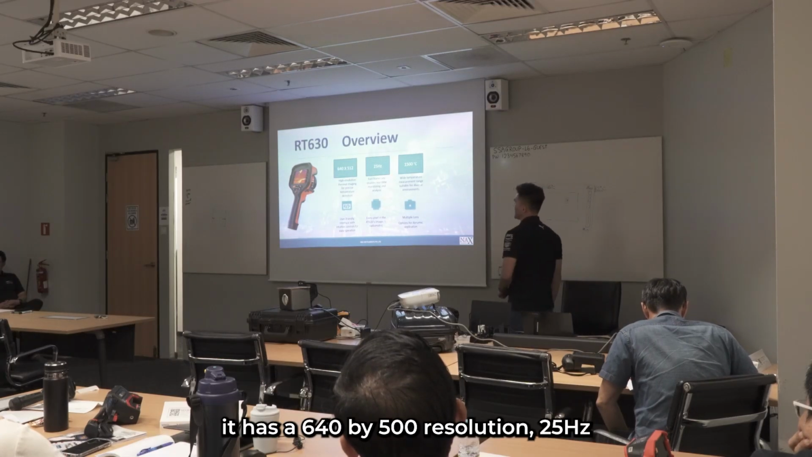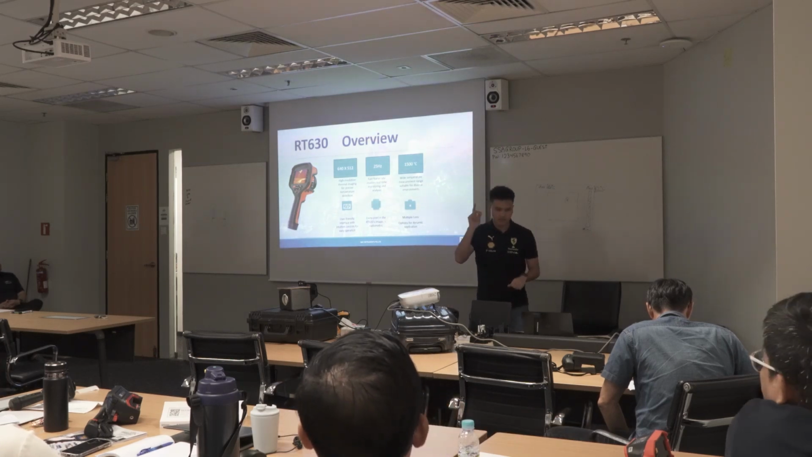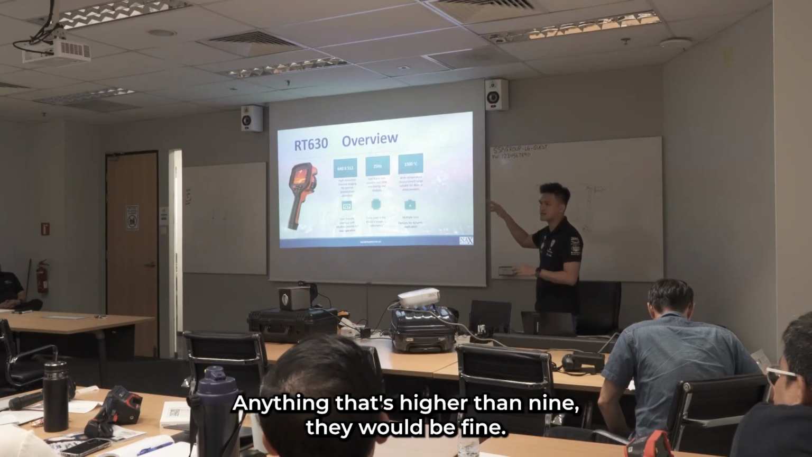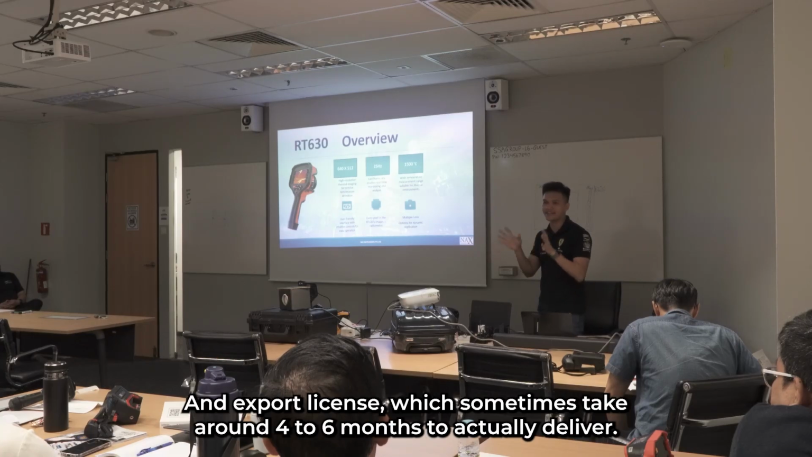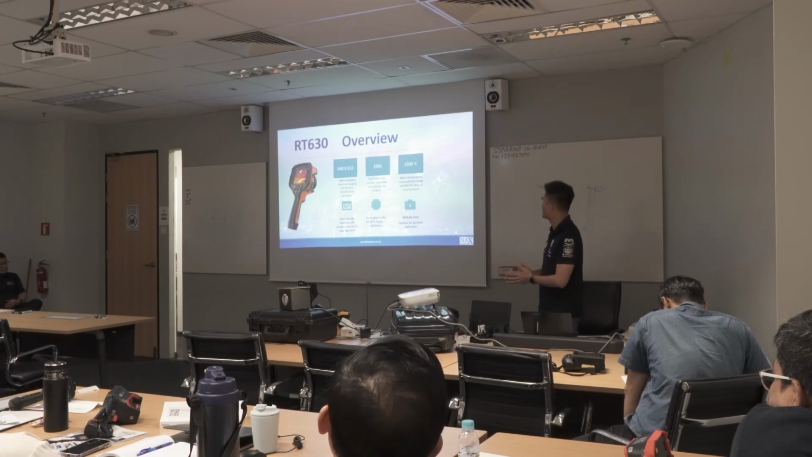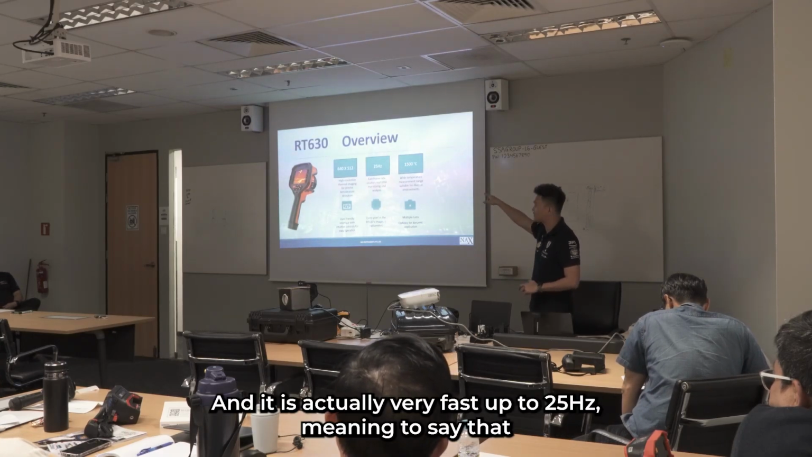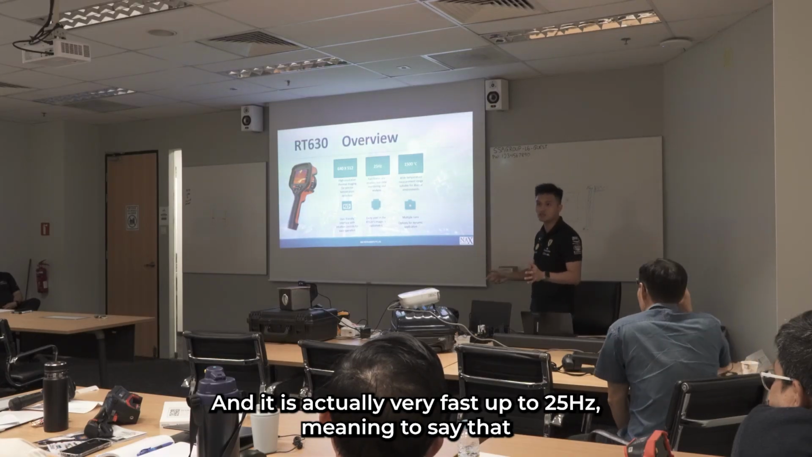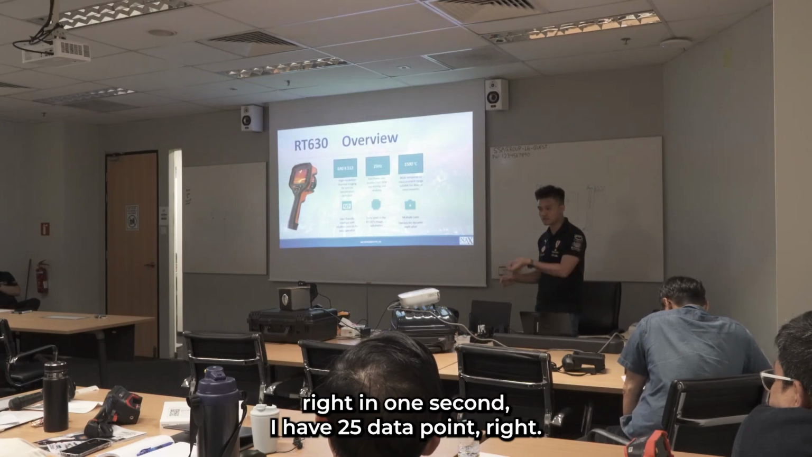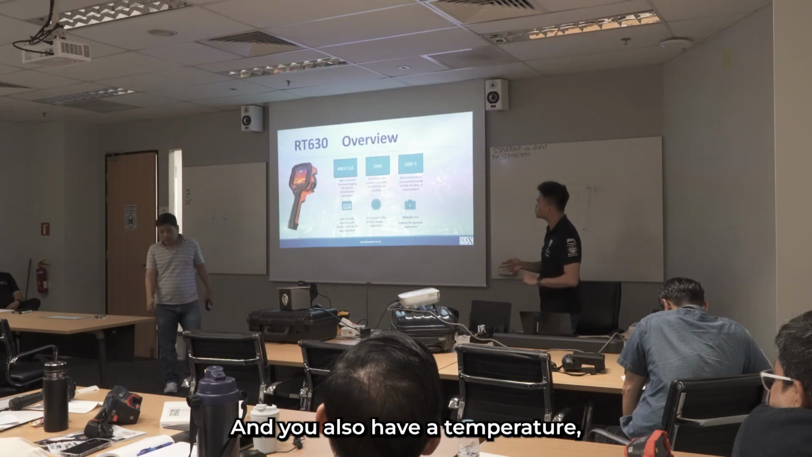All in all, it has a 640 by 512 resolution, at 25 Hertz. Other brands, like from Europe or the US, anything higher than 9 Hertz requires an export license, which sometimes takes around 4 to 6 months to get delivered. For this one, the good news is that it doesn't require an export license and it is very fast, up to 25 Hertz. Meaning if I want to capture a video, in 1 second I have 25 data points.